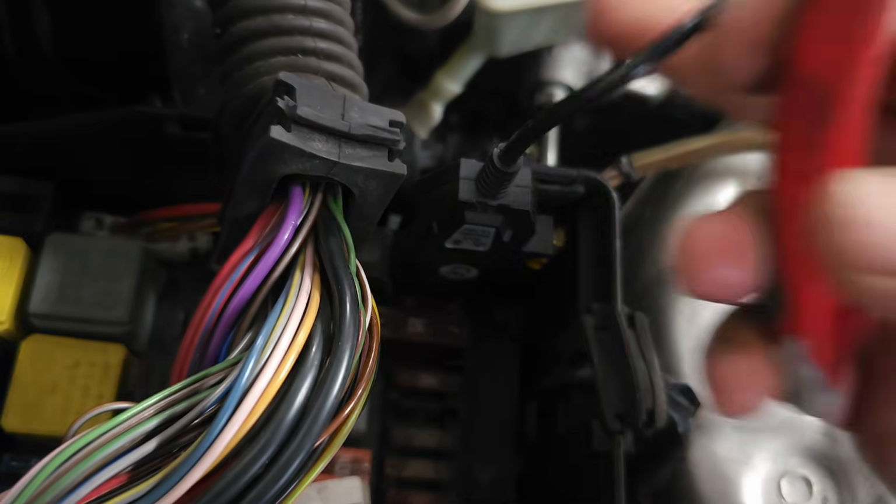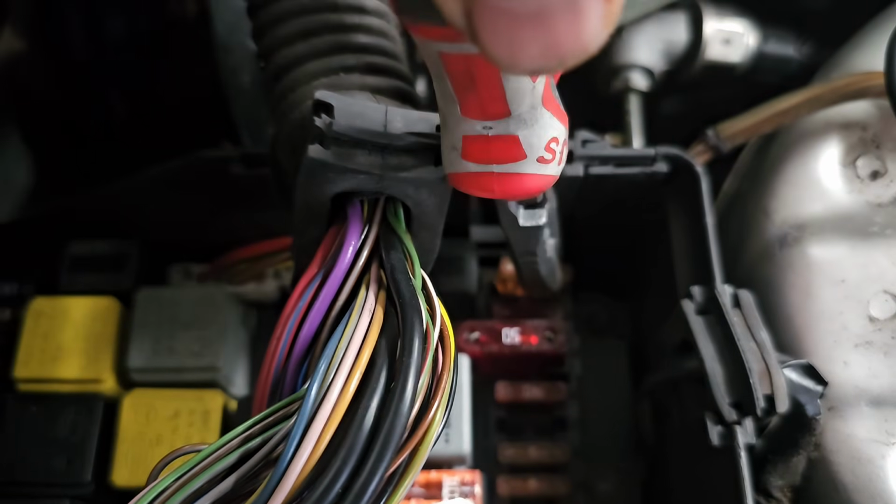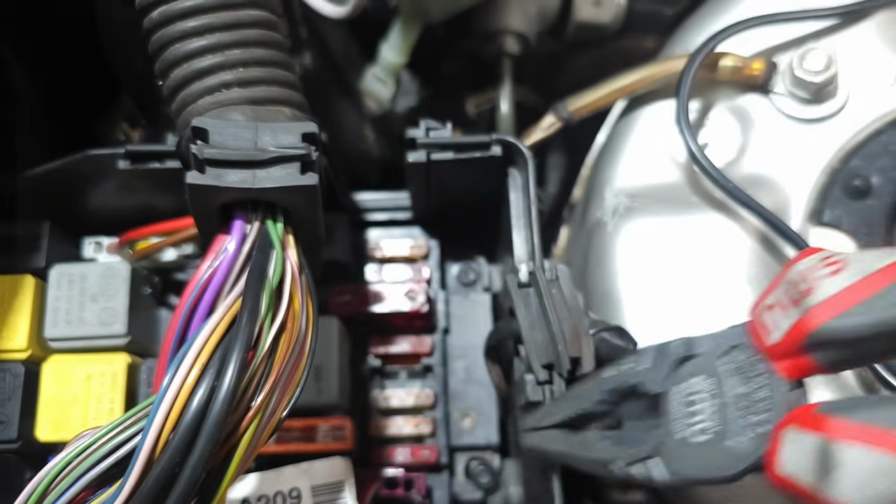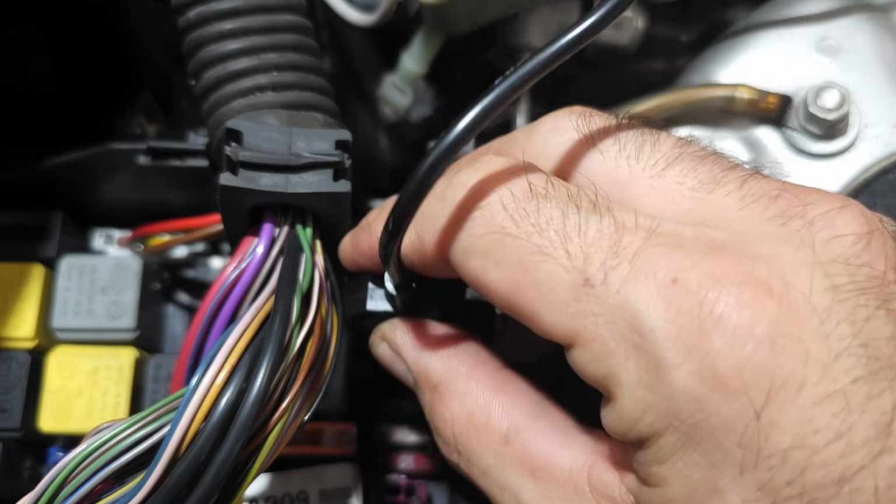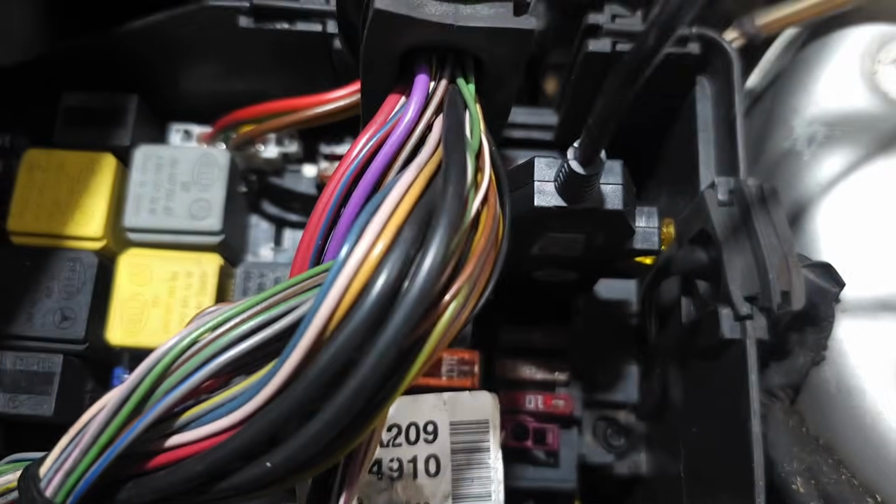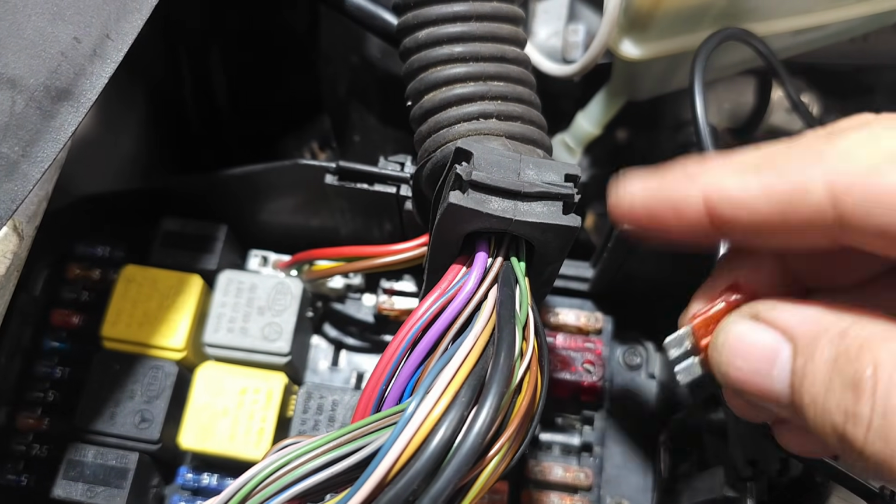And then if we keep continuing, we better not mix up all the fuses and do one at a time. We know the problem already, so we're going to check a couple of fuses and find the issue using this method. Okay, 0 amp on this one. I'll put the fuse back in.